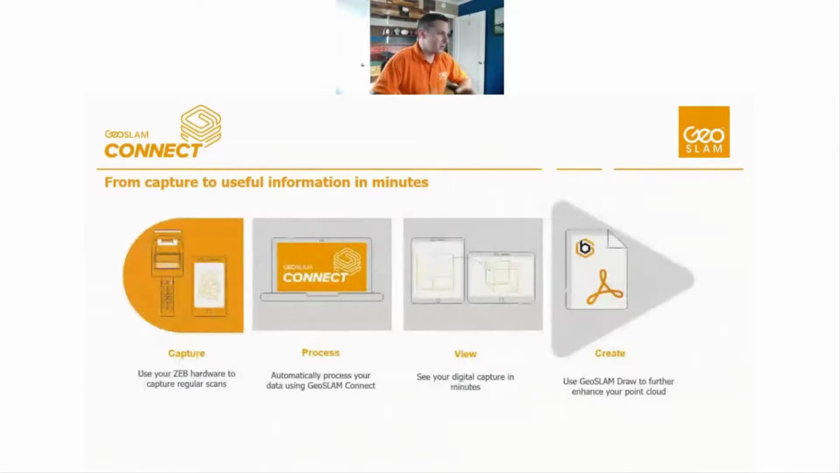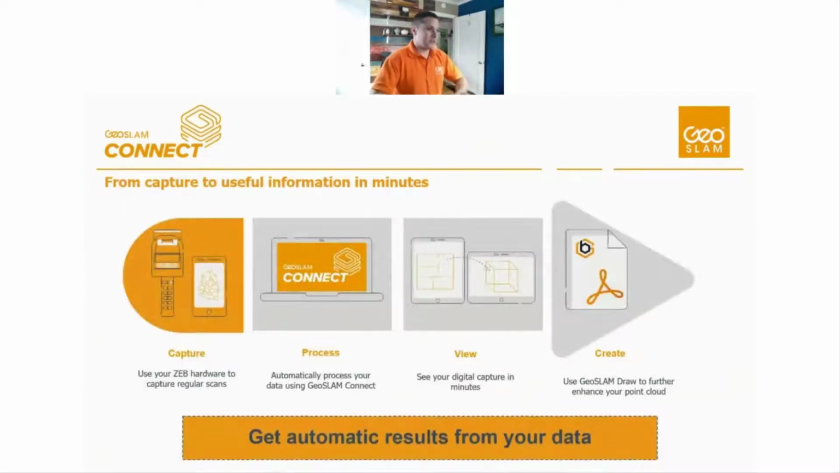Just a kind of overview of Connect, basically how it works and how simple it is. It's really 4 easy steps, right? We capture the data using the system. We take that data and dump it into the Connect platform using predefined workflows or by setting up your own workflows to automate the process. So you're not clicking a bunch of buttons, you're basically just feeding it data. And then within minutes, you can view that data, QC that data, and do some post-processing on that data.